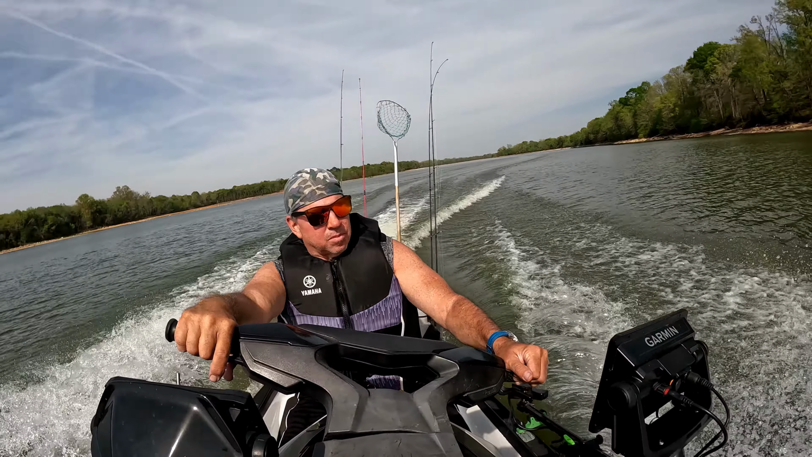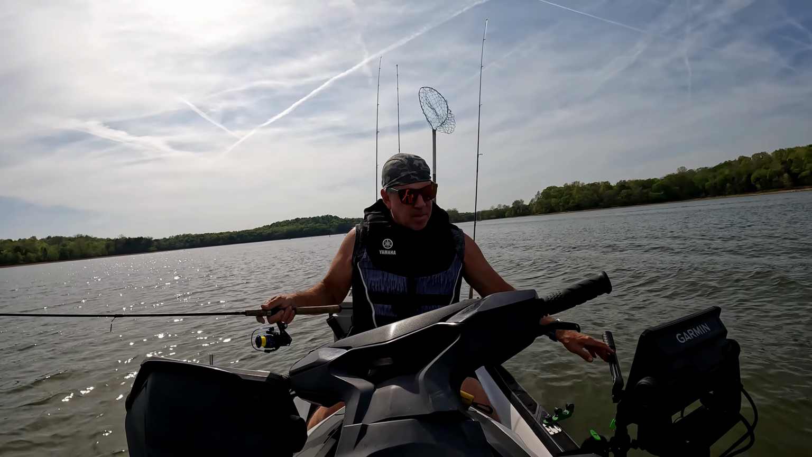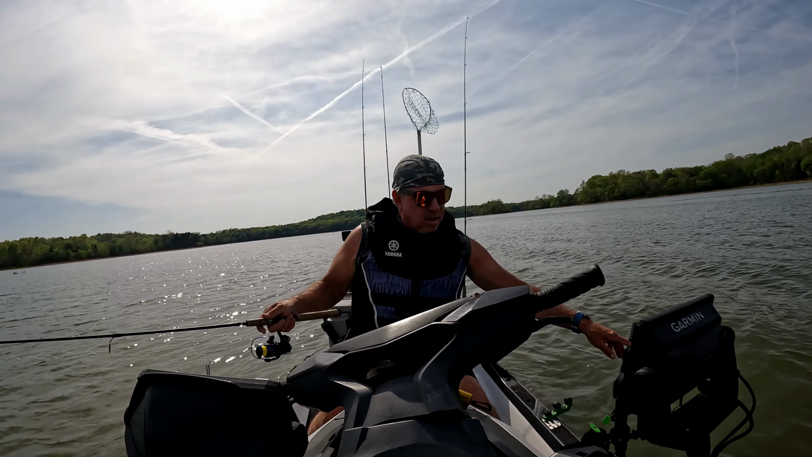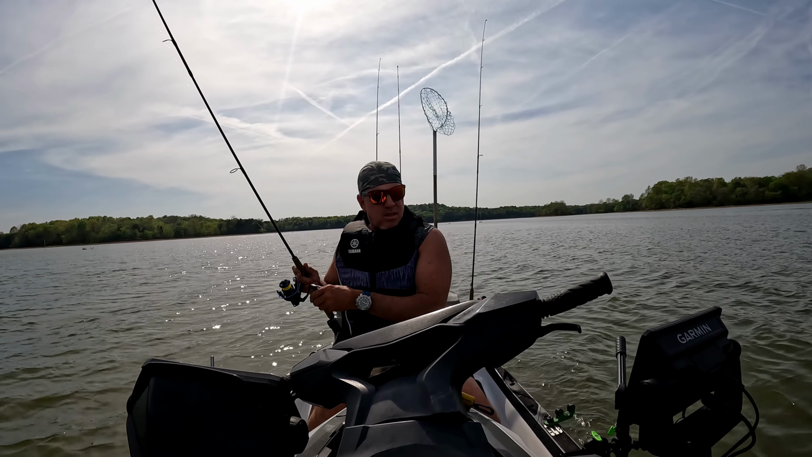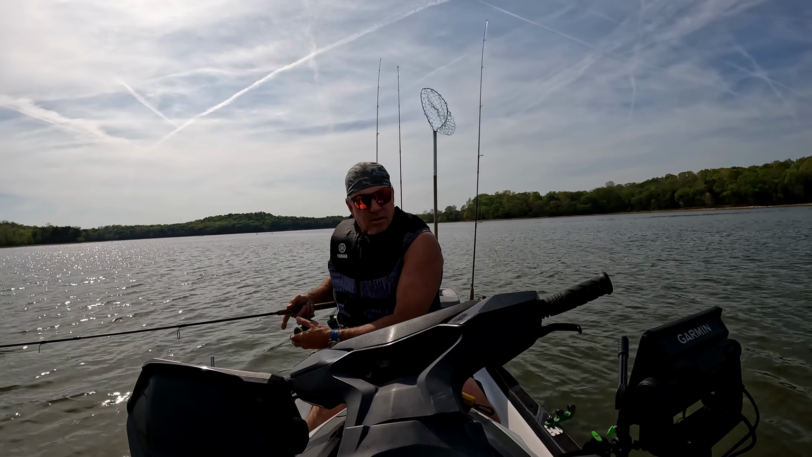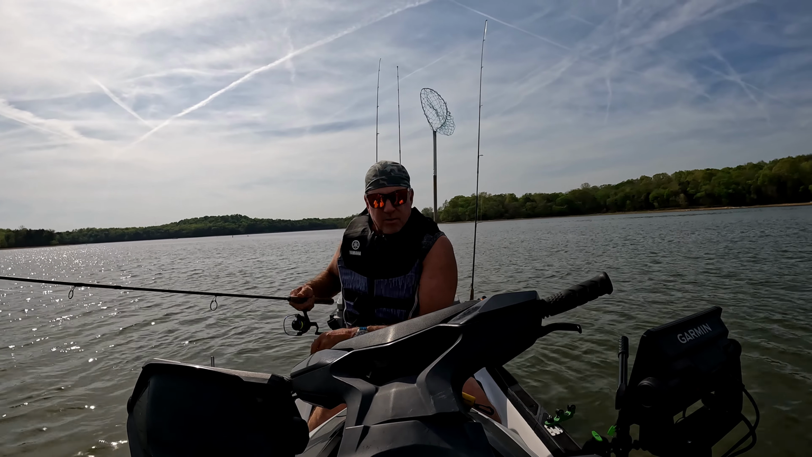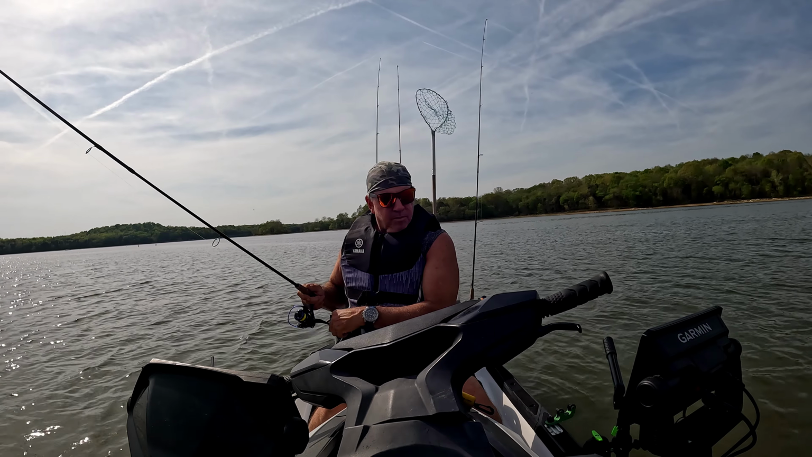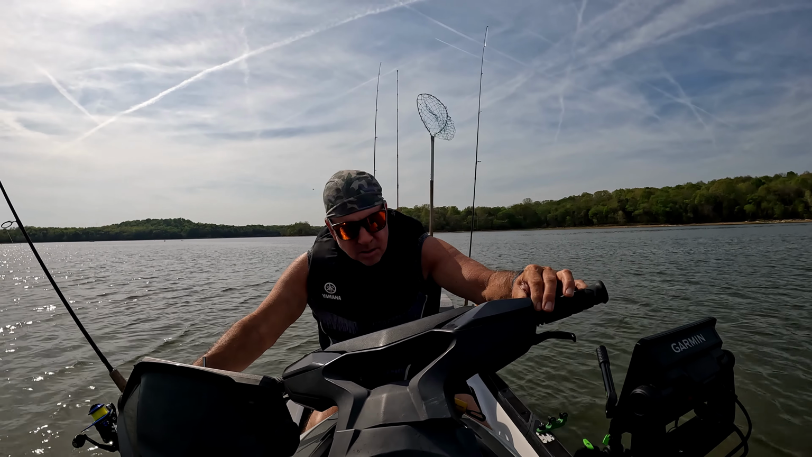So I get to my spot, I put the LiveScope down, I immediately see dozens of fish. When I say dozens, I mean as I spin the LiveScope around and scan around, there is fish everywhere. Some of them don't look all that big, and I definitely know some of them are not crappie. It looks like there's a lot of white bass in there, maybe some brim, and then I did find some stacks of crappie. So I'm going to cast on those and see if I can get a few of those in the kayak real quick.